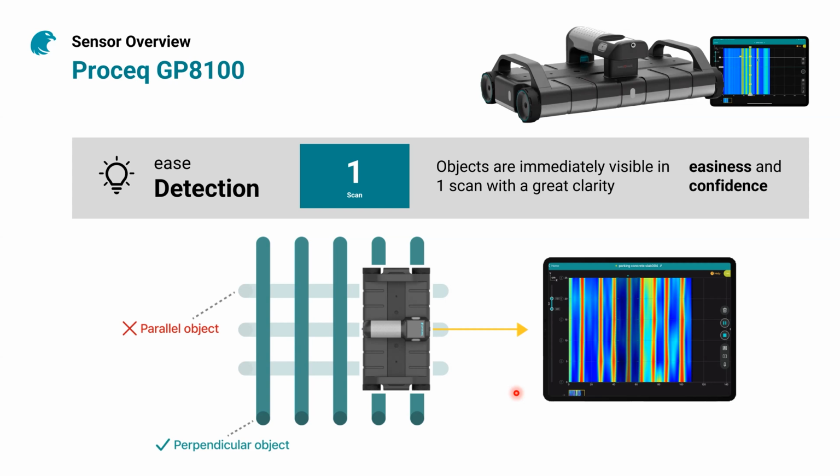It comes with a number of obstacles, and also it requires some experience from the user to understand what he sees on the screen. With the 8100, we actually overcome this burden because with a single pass, you can now